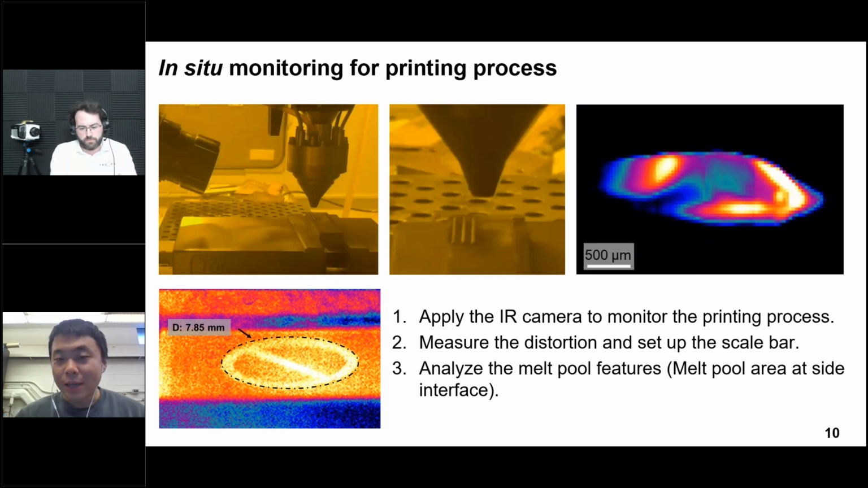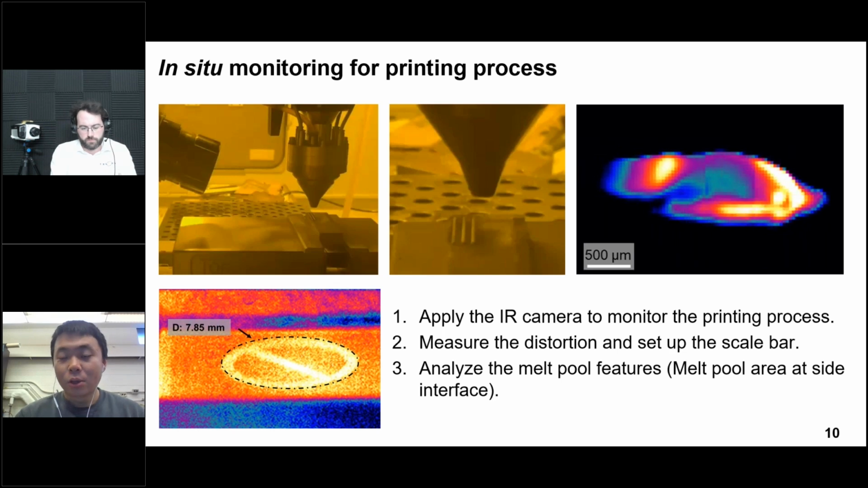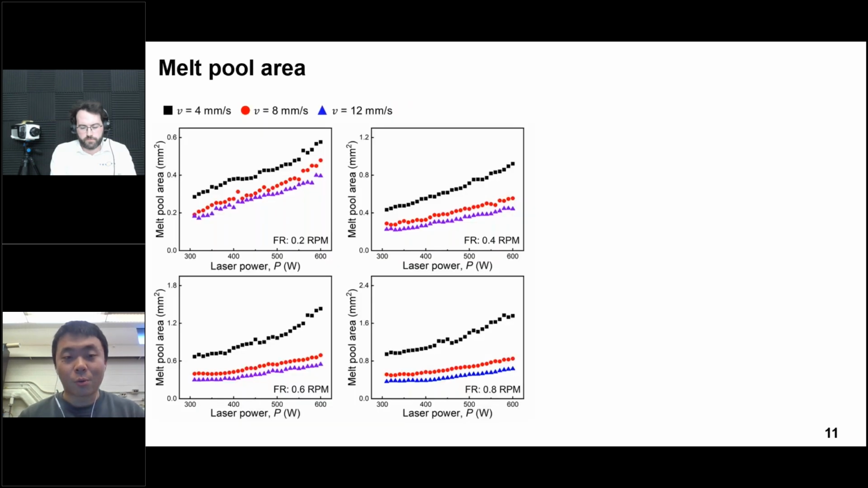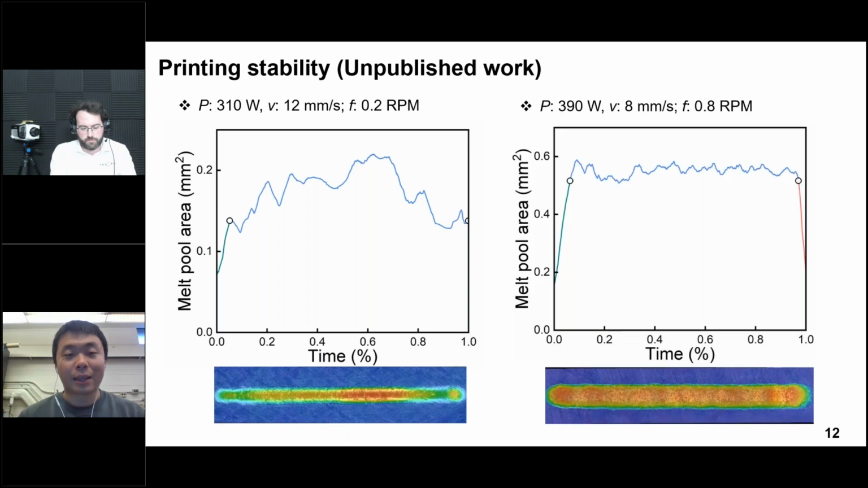I think that's a good question. The final goal for using the IR camera is to build a closed loop control system to adjust for the printing instability issue. I already showed one picture of what I call unstable printing, like the figure shown on the left. So we did try some methods and algorithms to analyze that information.